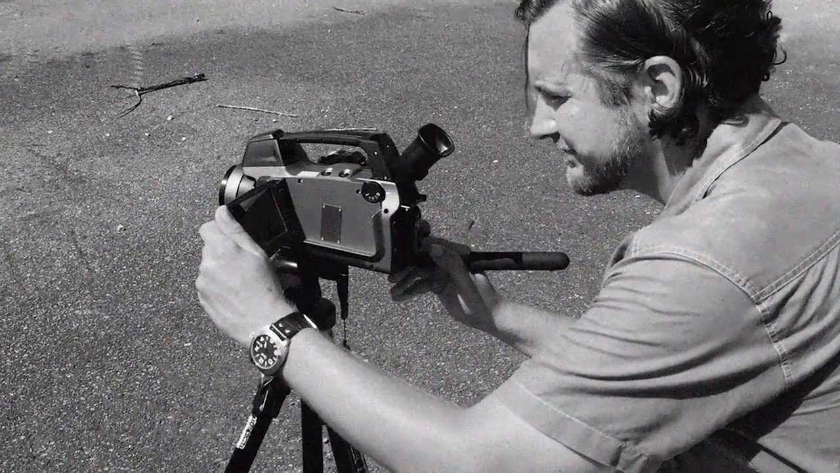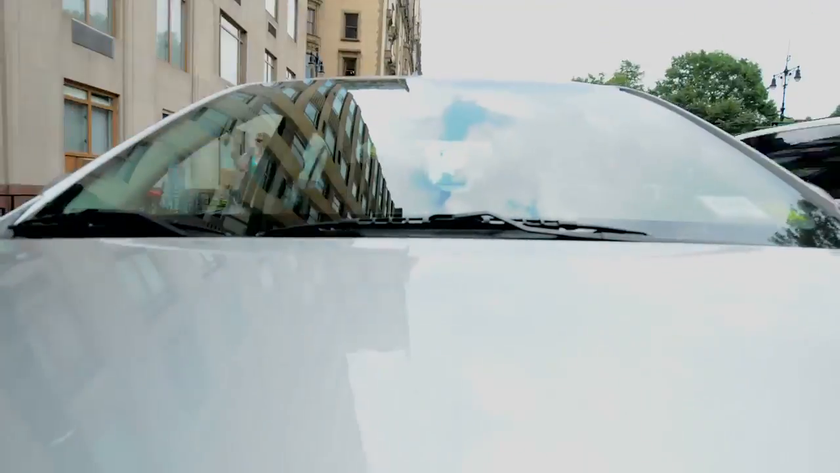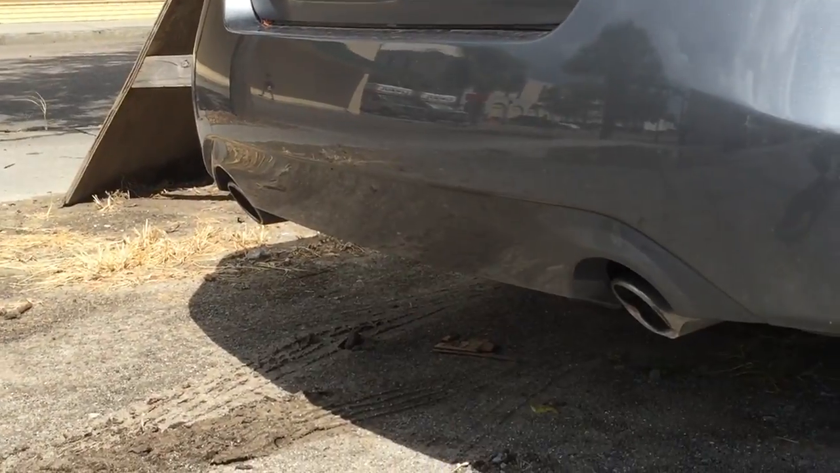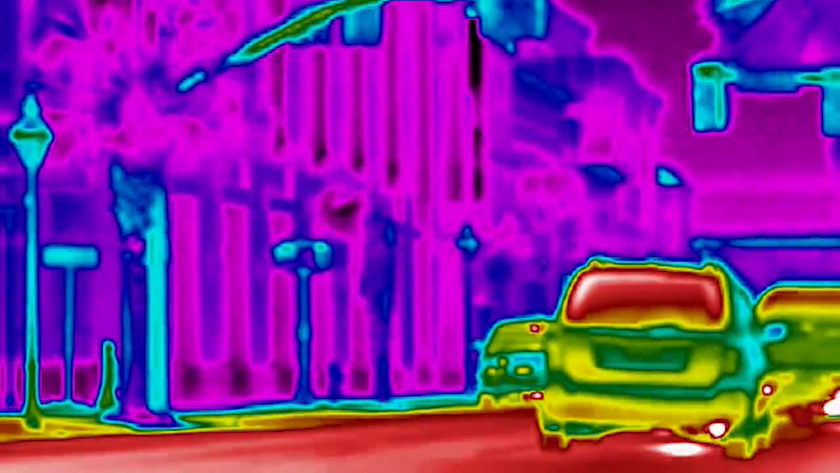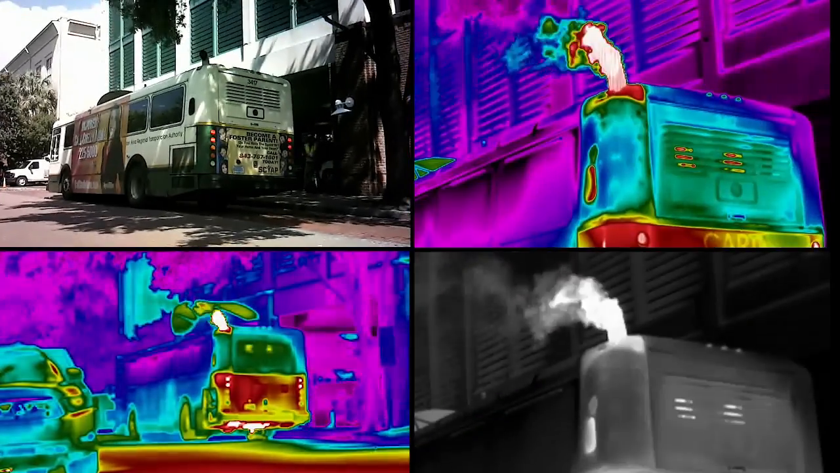We borrowed it, and the hunt was on. Here's what a car's tailpipe looks like to the naked eye. And here's what the CO2 camera sees. And here's what the traffic on King Street looks like. And check out all the CO2 from this bus.